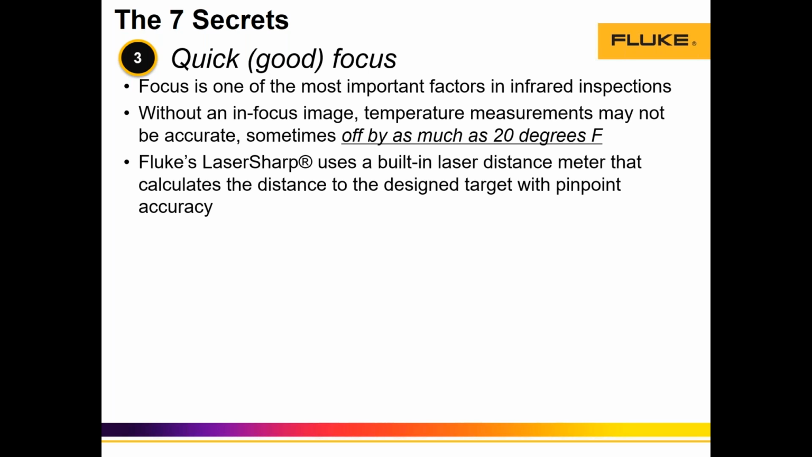So Fluke is providing a new technology called Laser Sharp. Laser Sharp autofocus allows you to automatically focus the image by just pressing one trigger, right? The camera, of course, still has the manual focus mode, but Laser Sharp allows the end user to reduce the action of focusing from 10 seconds to 3 to 4 seconds. So this has taken the entire process of taking a thermal image and saving it from 18 seconds to 7 seconds, right?